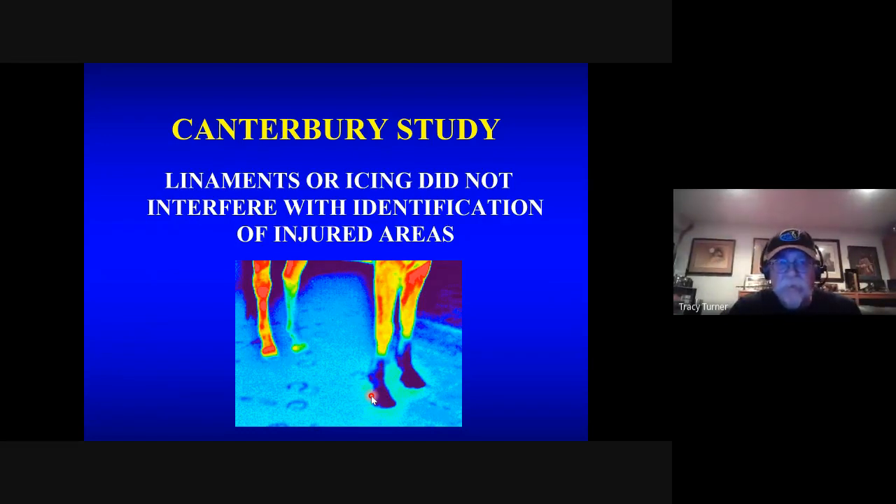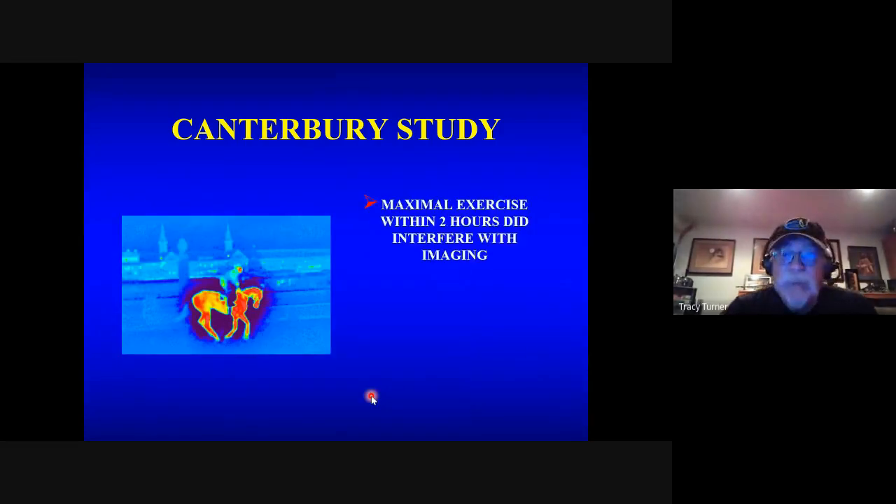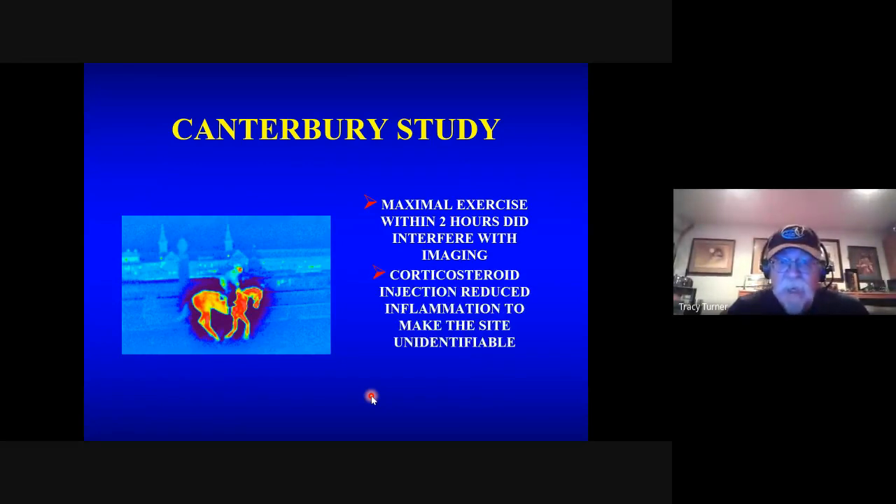So that can be used. One other thing that came about is we looked at maximal exercise within 2 hours did interfere with imaging, and the muscles had so much heat in them it was difficult to see anything. We found corticosteroids work, and they work really well.